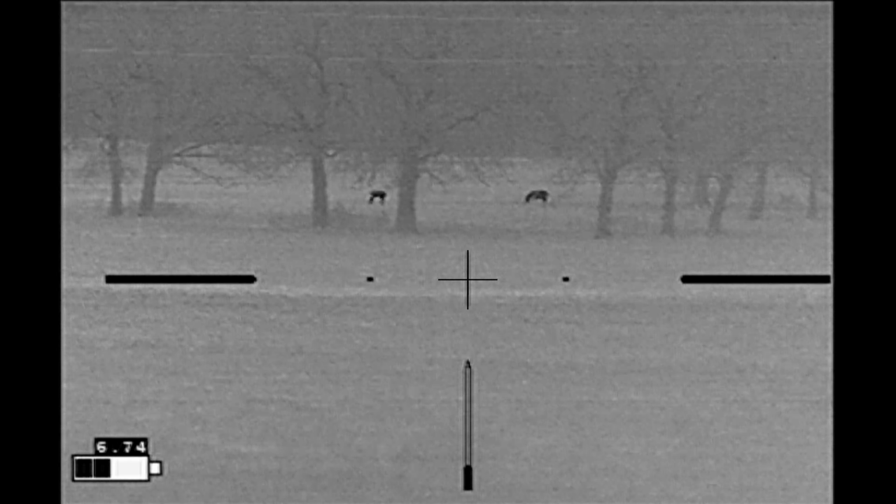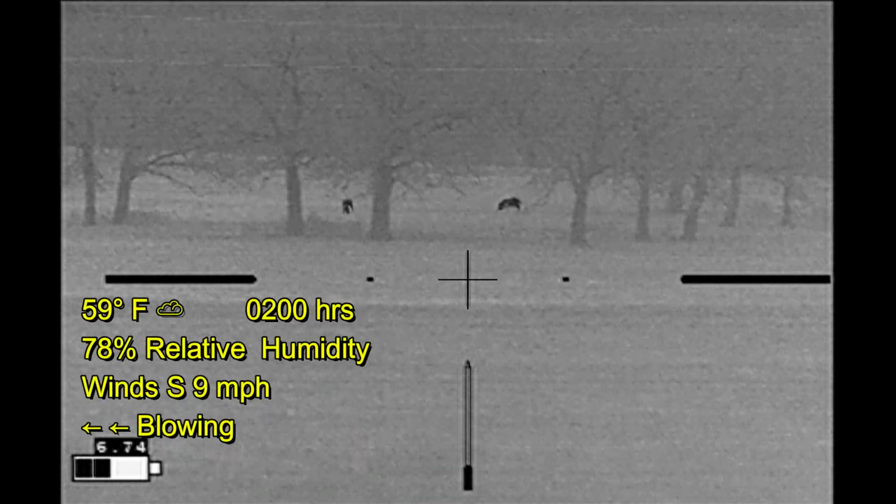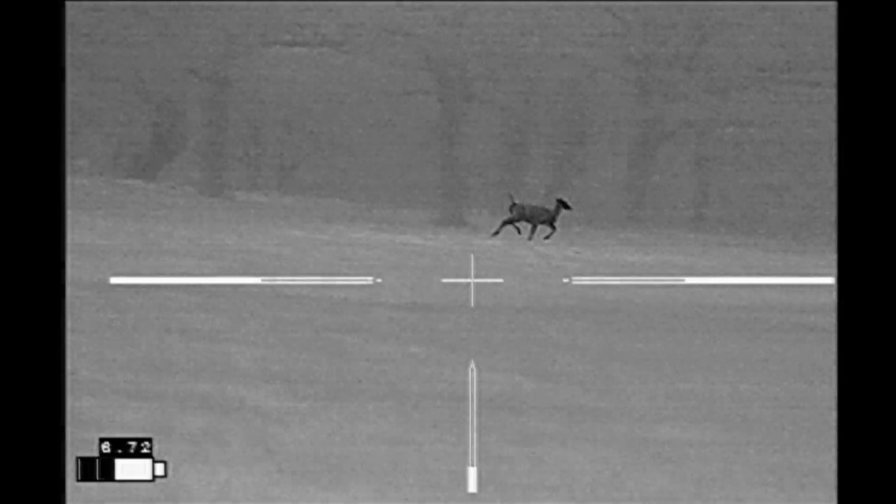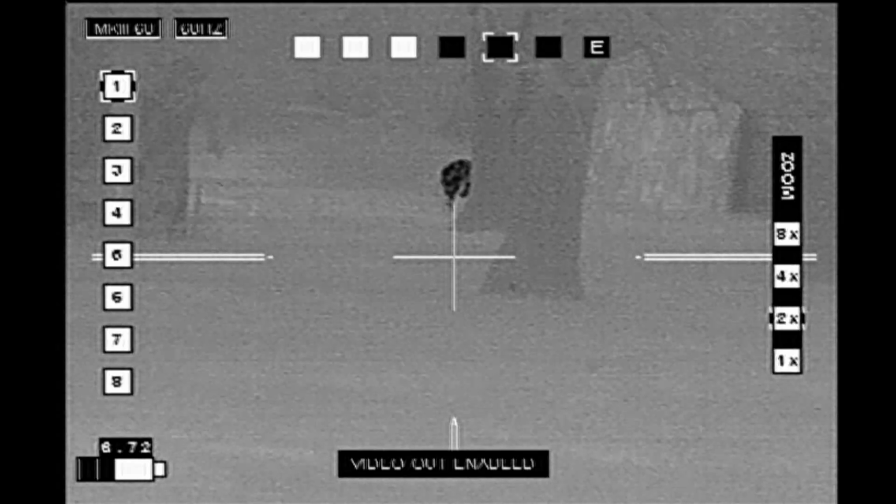And a few hours later, we're back at the same property, and we've got a lone boar out there with a deer. And as we make our stalk, the deer spooks. The boar is up in the trees.